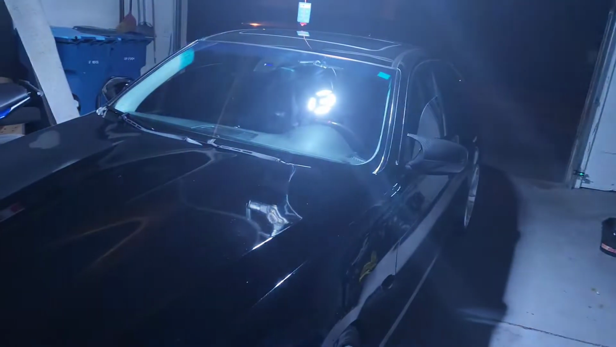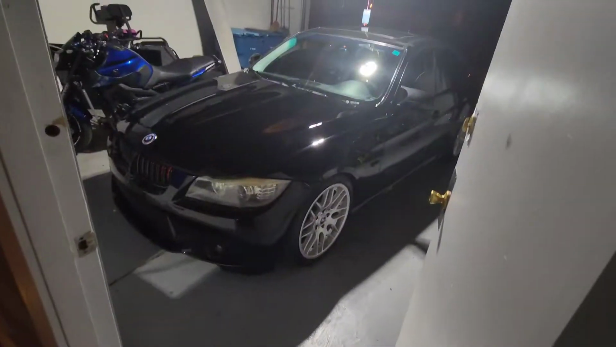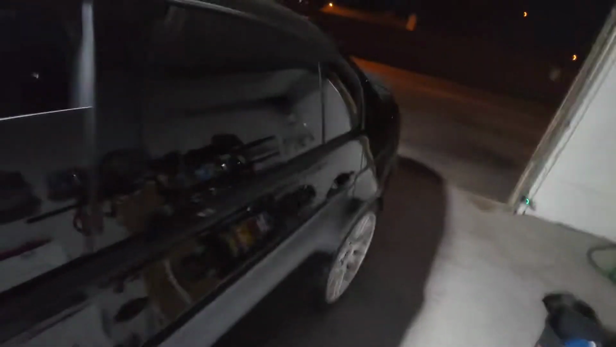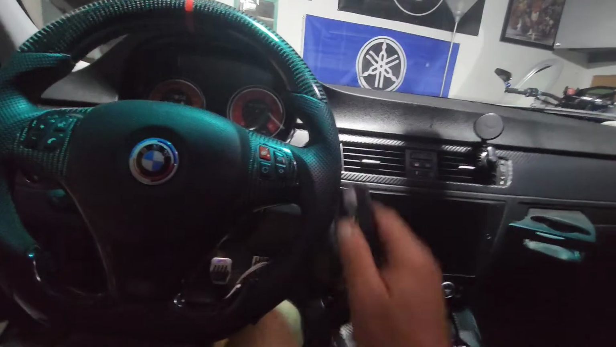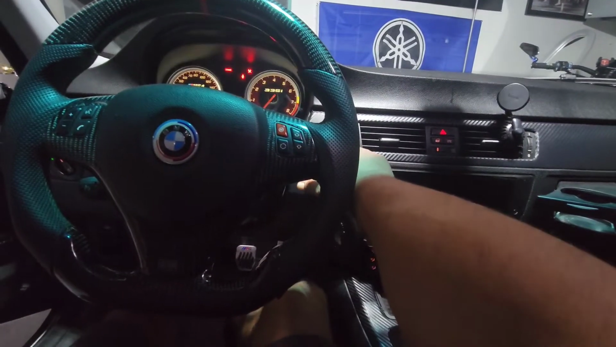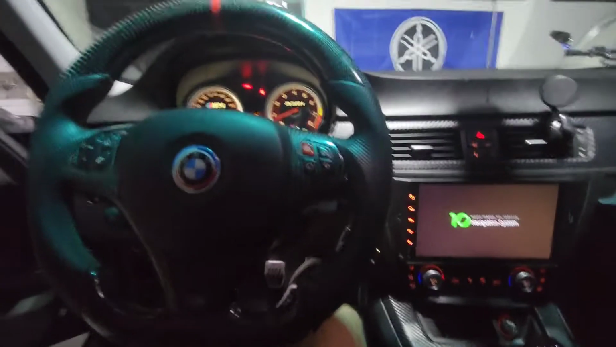And there she is, all clean. Let's start her up. I hope she starts. You never know with these N54s. I heard a lot about these things. Wish me luck. E85 cold start. Got me a little nervous.